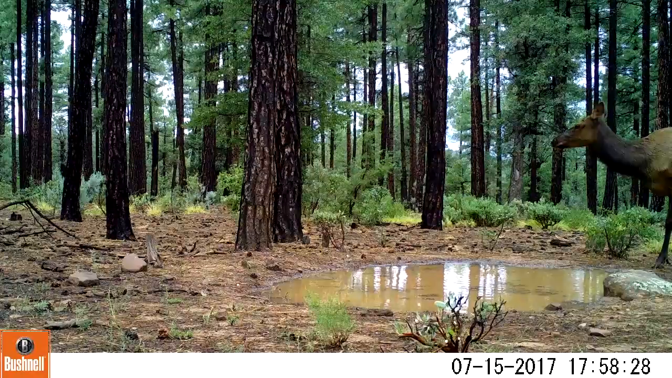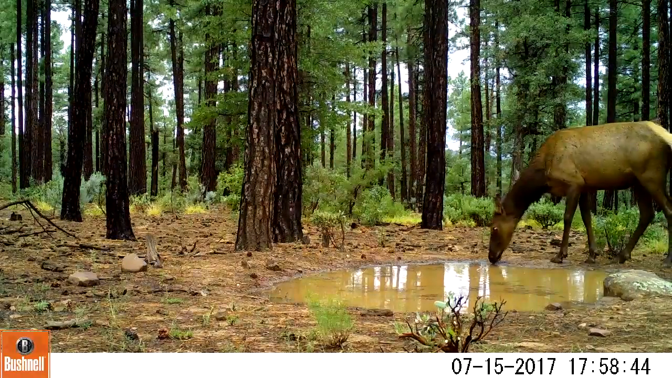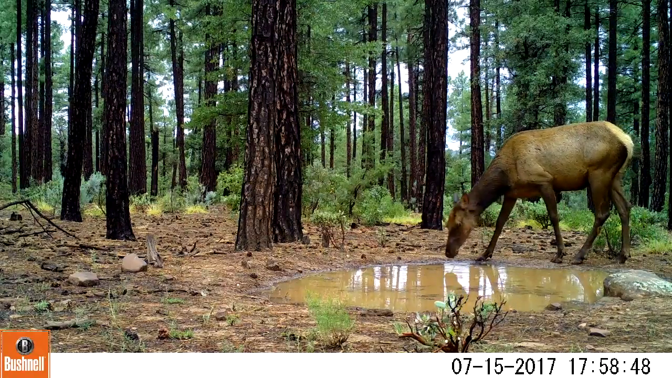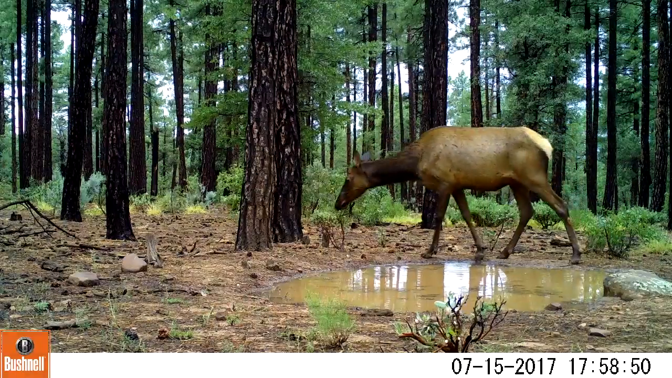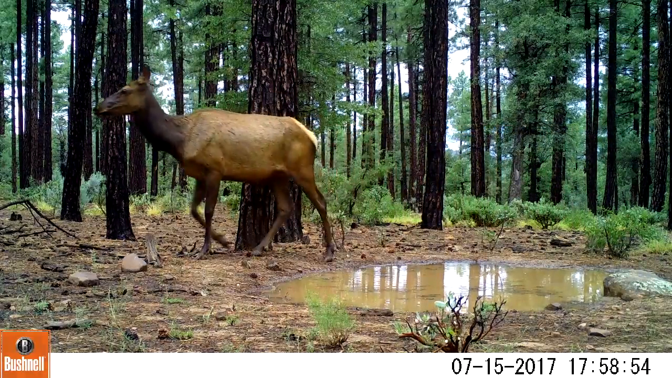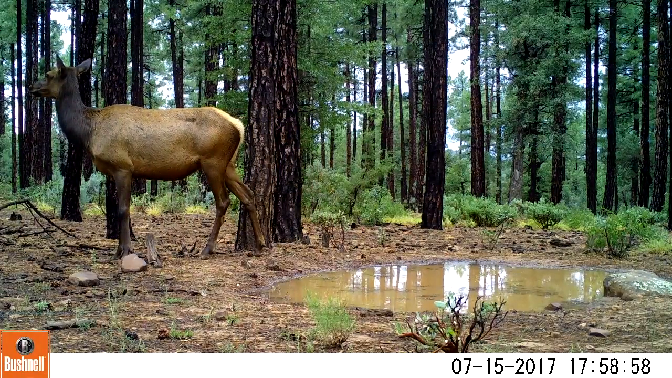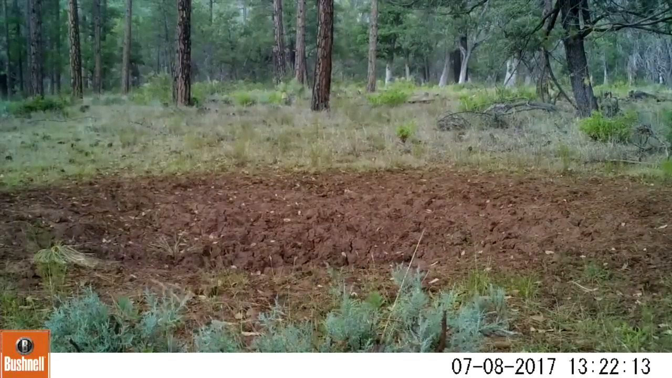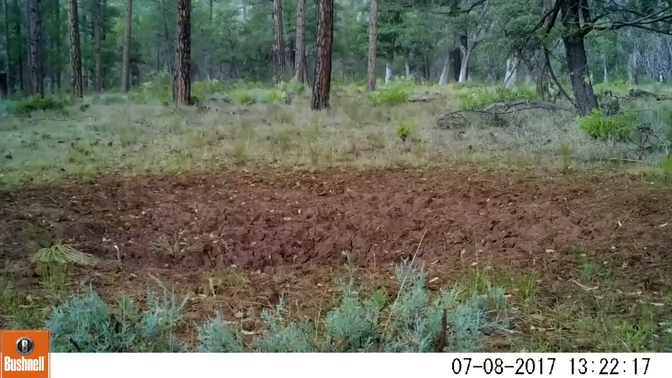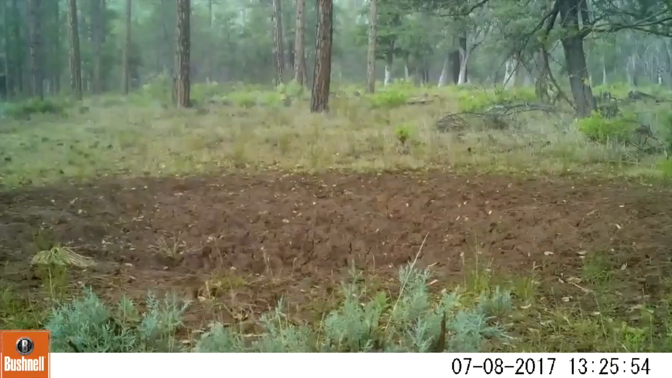And as I mentioned in part A, about July 10th is when the rain started to come and fill these pools up. And so I just wanted to share a lot of these videos to show how the elk like the water and play in the water, and the other creatures that came along. Here we see, this is the 8th. This is before the rains came, and so this water hole was still dry.